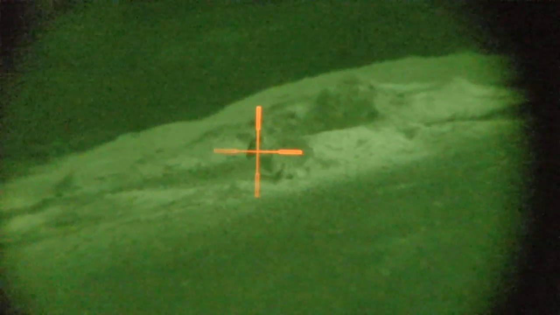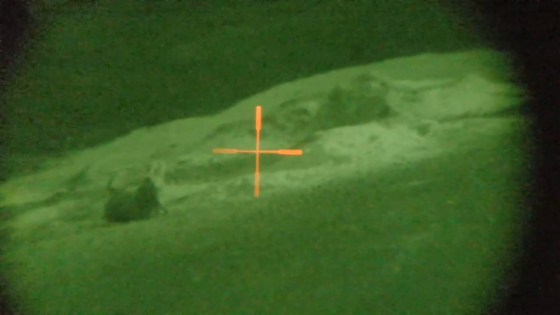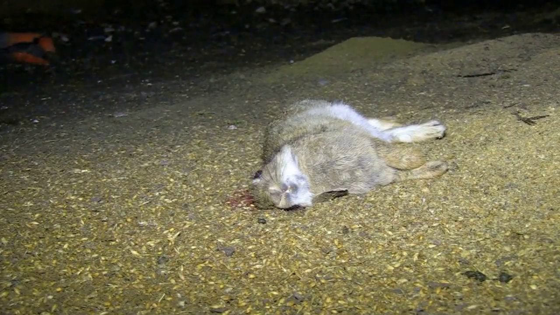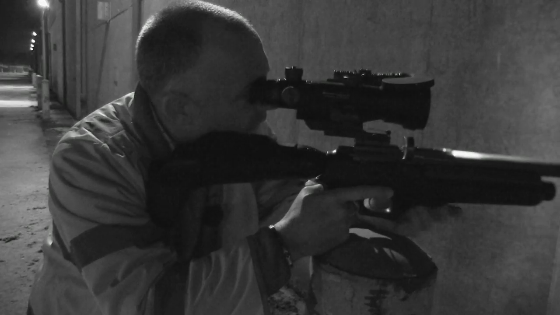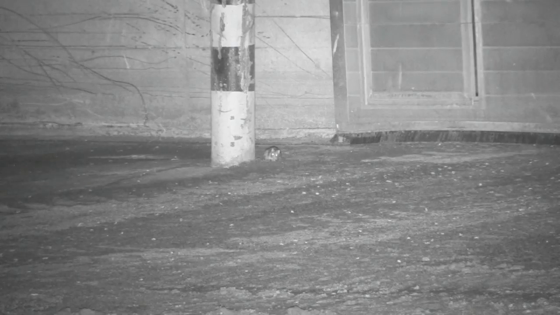Having shot some of the rats, we move our attention to the rabbits. Some are in the middle of a car park. Darren is impressed with the image quality and thinks the vampire has plenty of applications. End of another really successful evening.